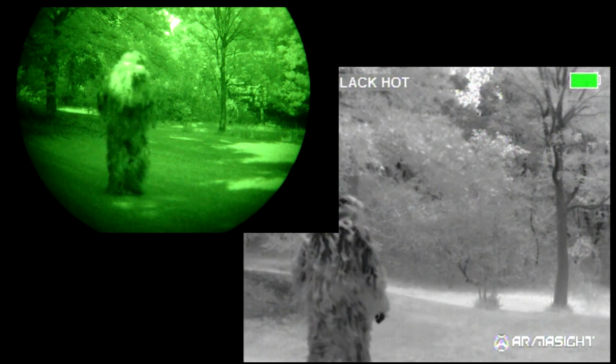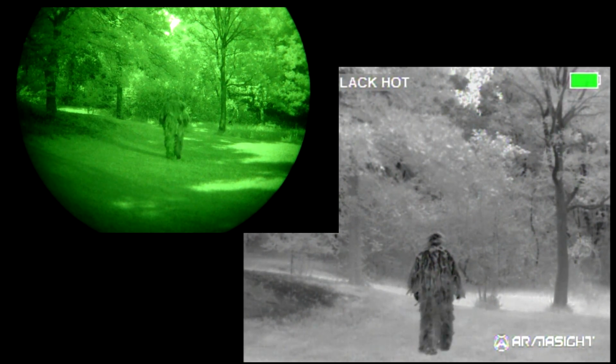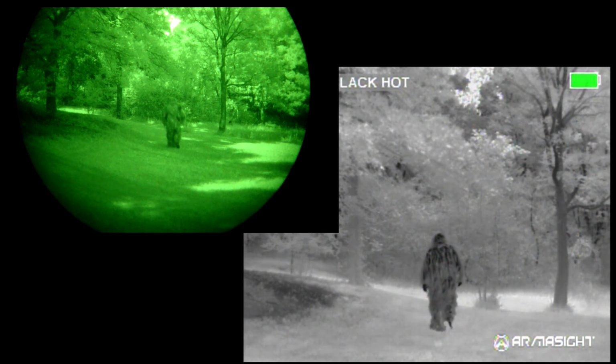And last but not least, what you'll see here is I'm wearing a commercial ghillie suit. This one consists of a thin breathable layer with a netting attached, and then the jute or threads attached to that.